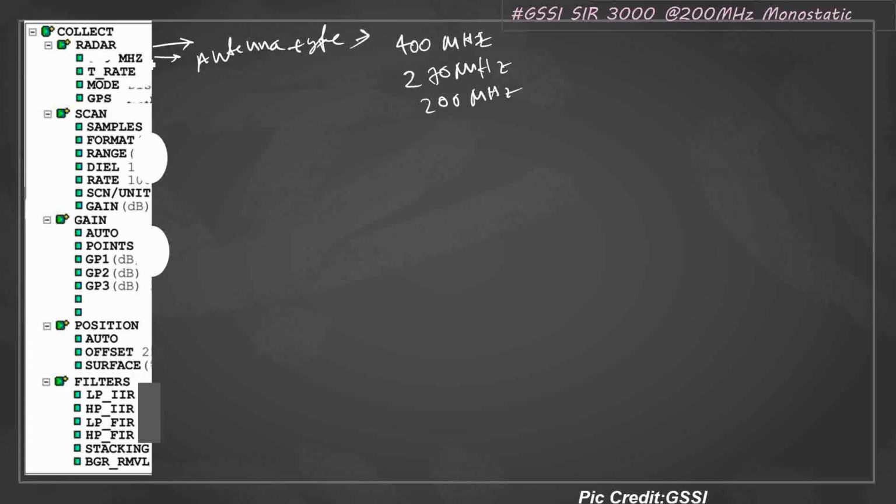If you select this point, you will be seeing several drop down menus where you will be seeing 400 megahertz, 270 megahertz, 200 megahertz, or custom. As I'm discussing the 200 megahertz monostatic antenna, I'll be using 200 megahertz in this place. So what happened to your antenna type? It becomes a 200 megahertz antenna.